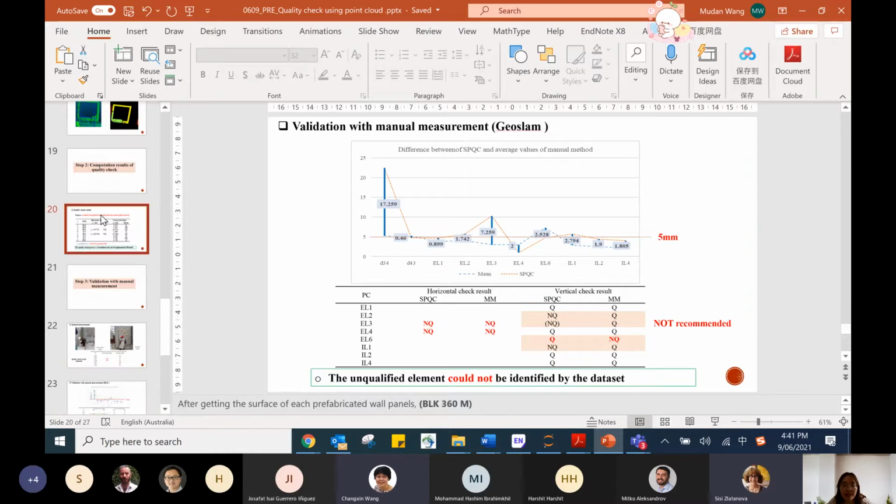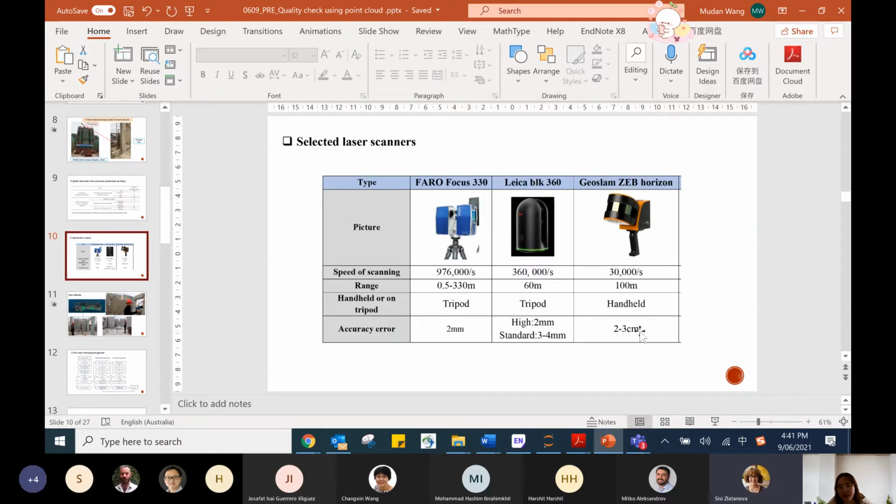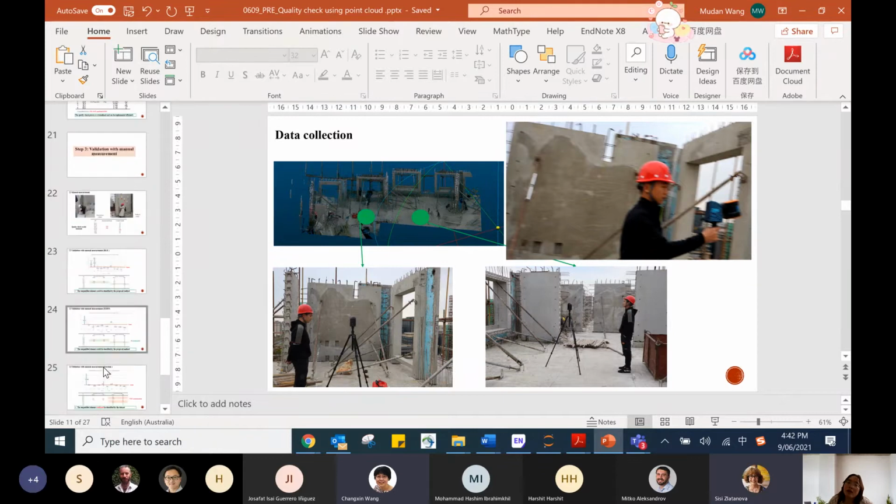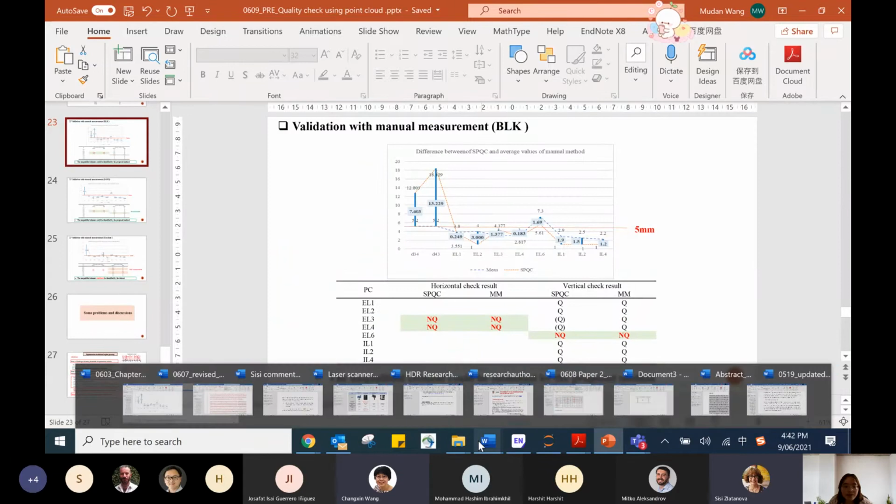I think the main problem is that the accuracy of this scanner is not very high. It is centimeter accuracy, but these two scanners have millimeter accuracy. Okay, so you mean because the accuracy is not good enough? I guess so. Okay. I remember you have another set of data, right, which you probably haven't processed yet. Have you? Yes, I have.